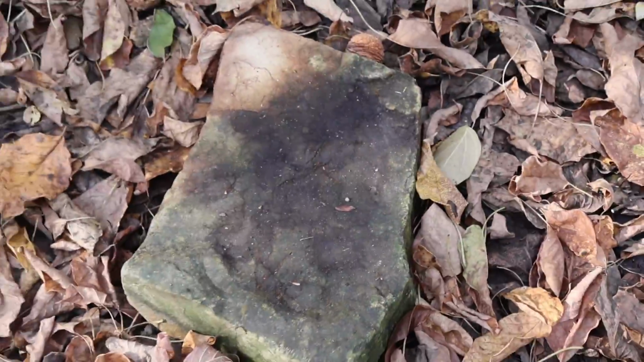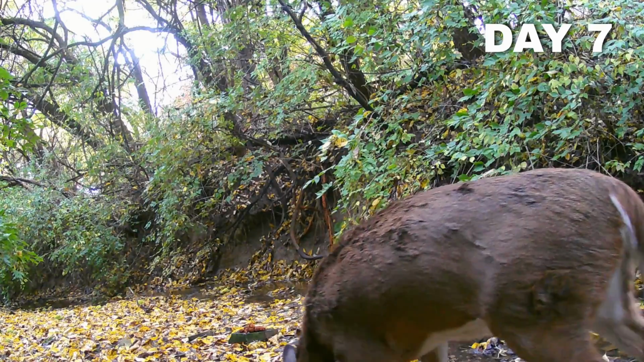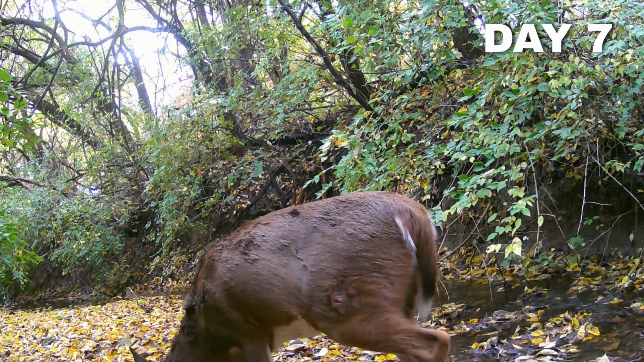It's day 10 now, and something has eaten the walnuts. Let's see what we got. On night 6, the buck from the very first 24 hours showed up again, but the food is still untouched. During the next day, this doe came, and again, the food is still there. This raccoon came for a drink on night 9. On the morning of day 10, something interesting happened. The pile of food is noticeably smaller, but the camera didn't catch whatever came and got the walnuts.